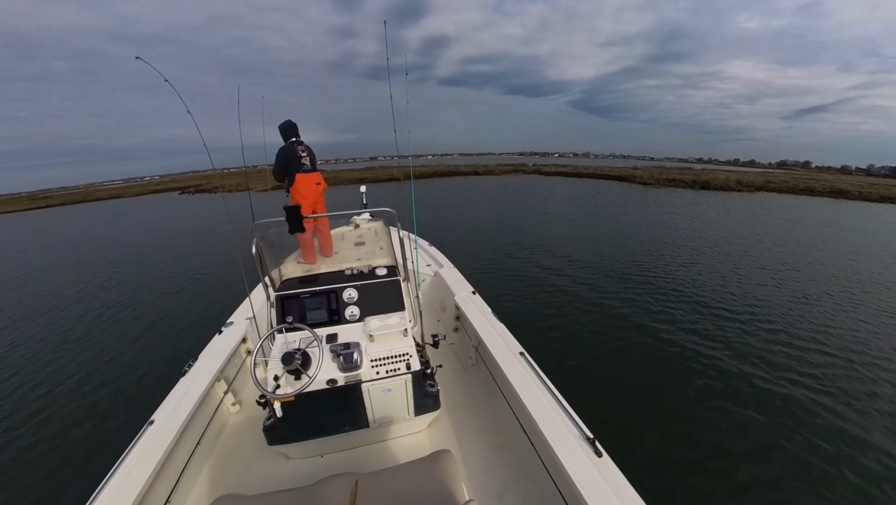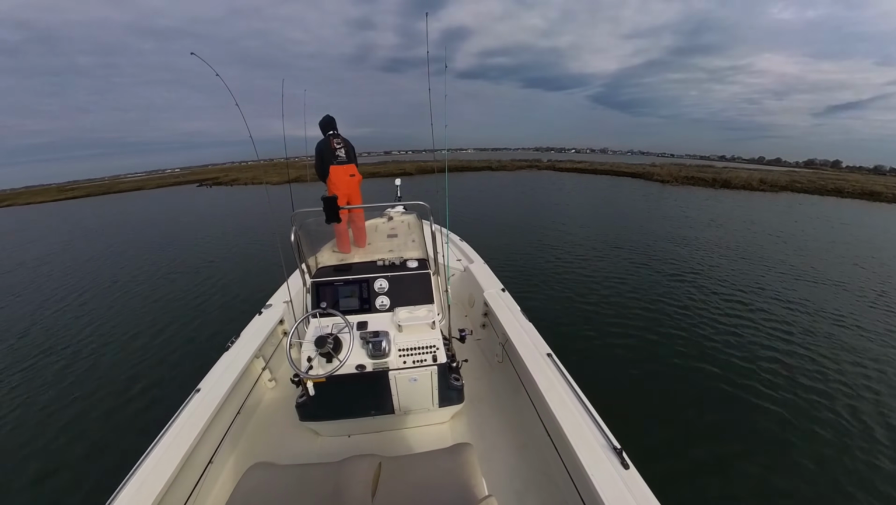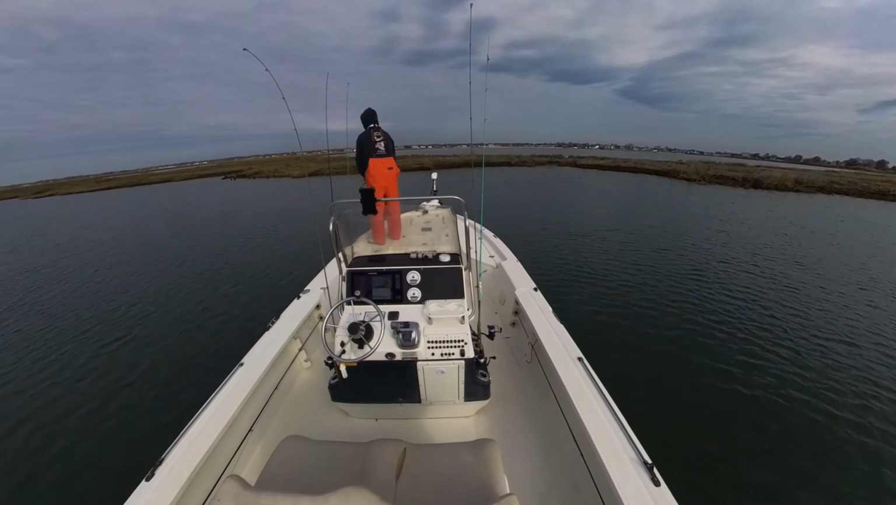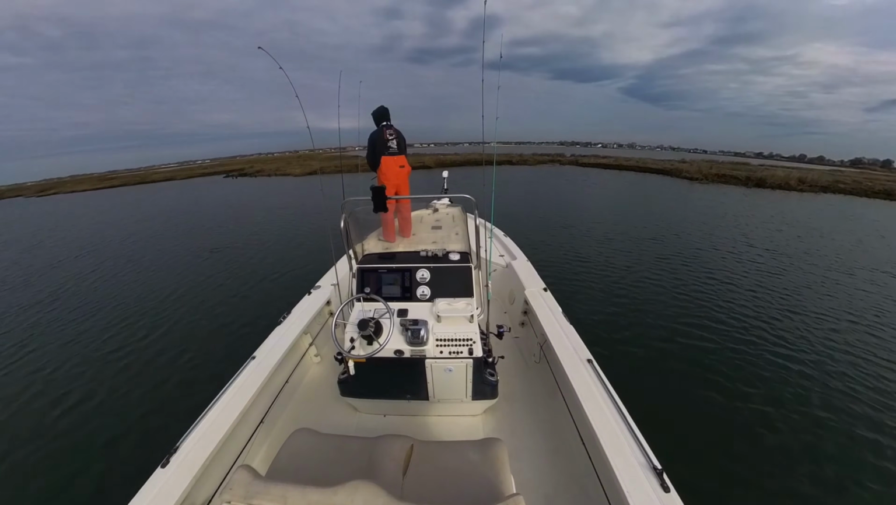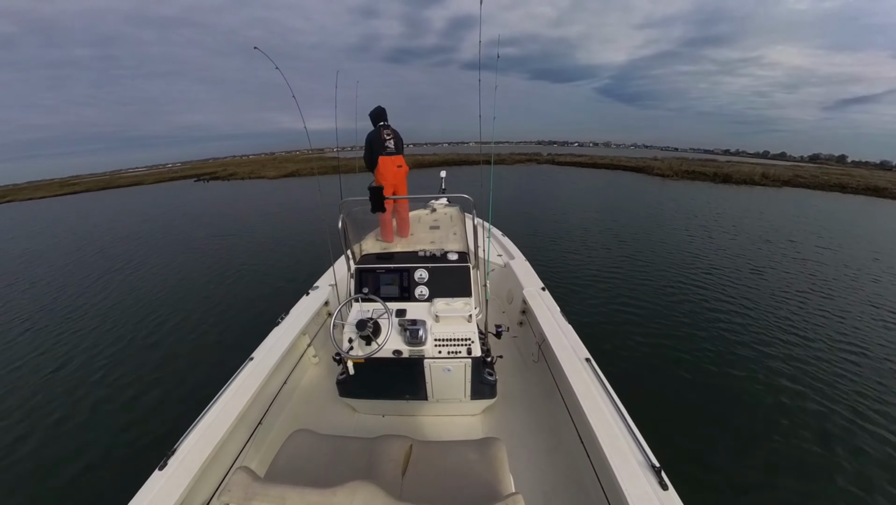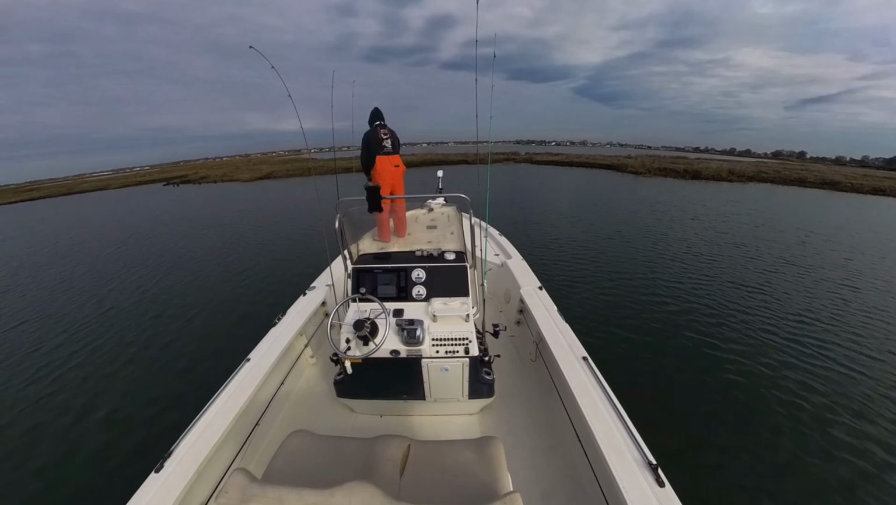If we have multiple anglers on the boat, we'll use a combination of the power pole and the trolling motor to line up the bow of the boat so that you'll be parallel to the marsh, allowing all anglers to have access to casting towards the marsh. In this situation, I'm keeping the boat perpendicular so that I can fan cast by myself, which will allow me to cover more water.